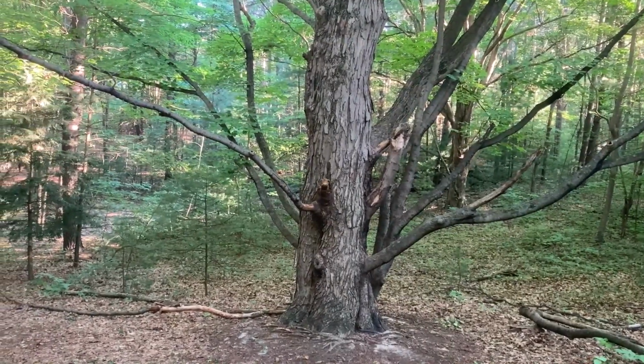Look at all those limbs, some have fallen off. And it's just a large tree, still alive, but it's got a lot of character to it. And it's standing off by itself, kind of ruling over its little area here.